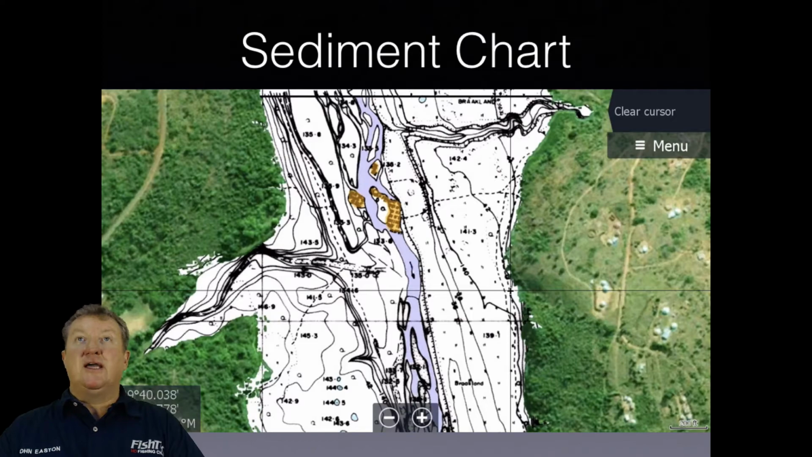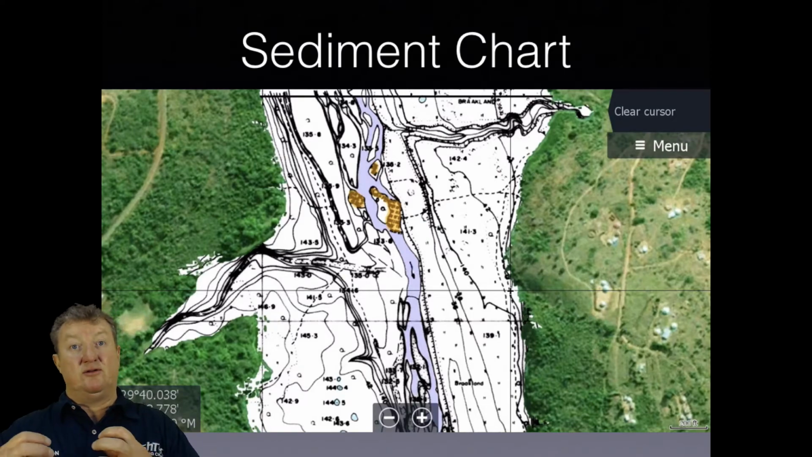Okay, guys, back on the sediment charts. Now, the sediment charts are old contour charts that we acquired from DWAF. In the old days, the Department of Water Affairs had these massive big paper charts that you could get from the guys there. But a little while ago, we were fortunate enough to get a digital copy. What I've done is I've taken these digital copies and I've geo-referenced them. I've digitized and calibrated them, and they're relatively accurate.